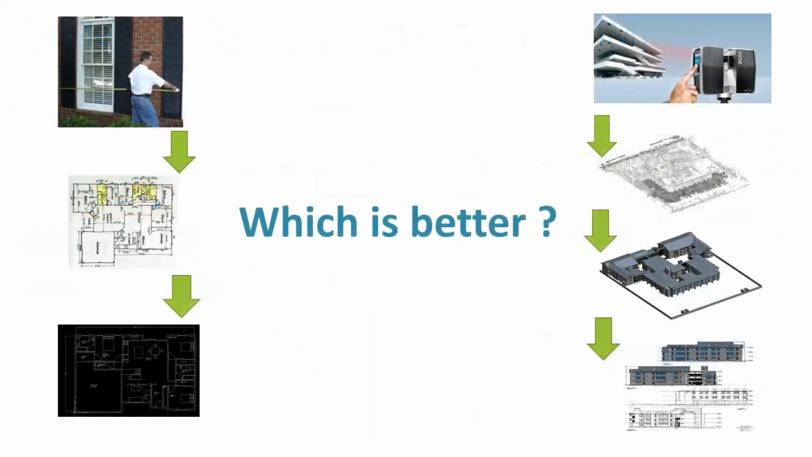So which one's better? I guess it would really depend on the project. I mean, maybe the old school method would work, but for certainly larger projects, complex projects, I just don't know how you do it without a laser scanner, to be quite honest.